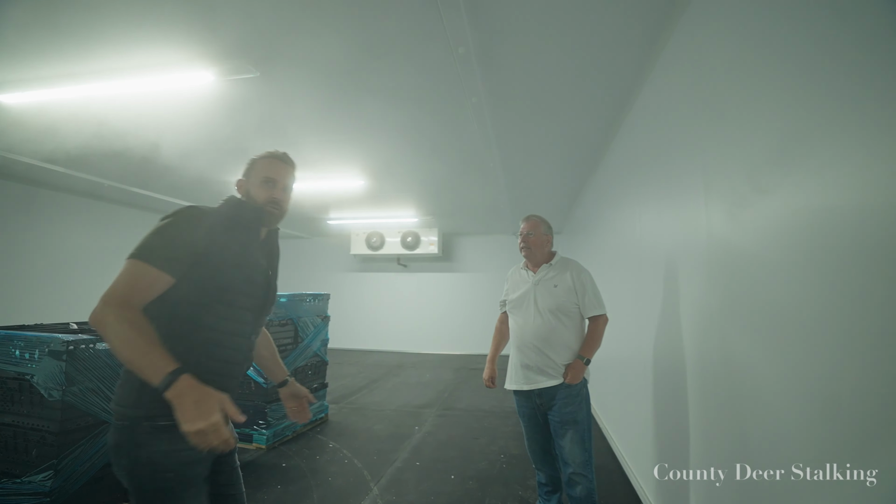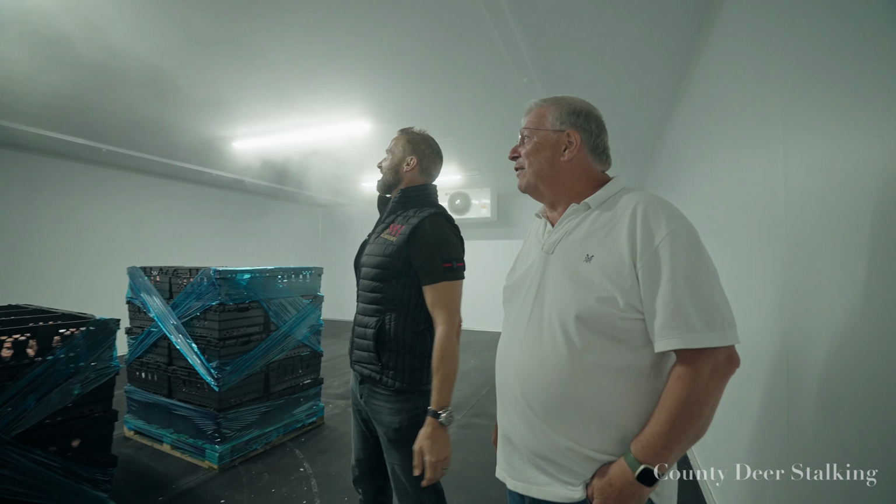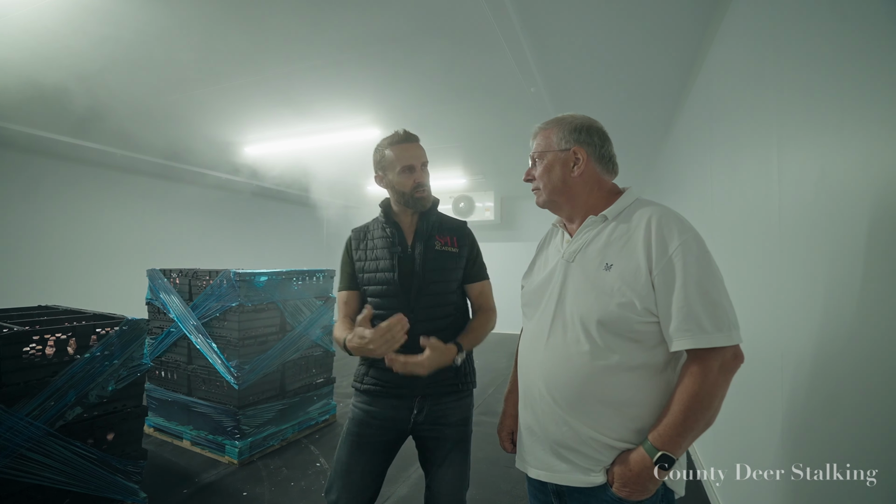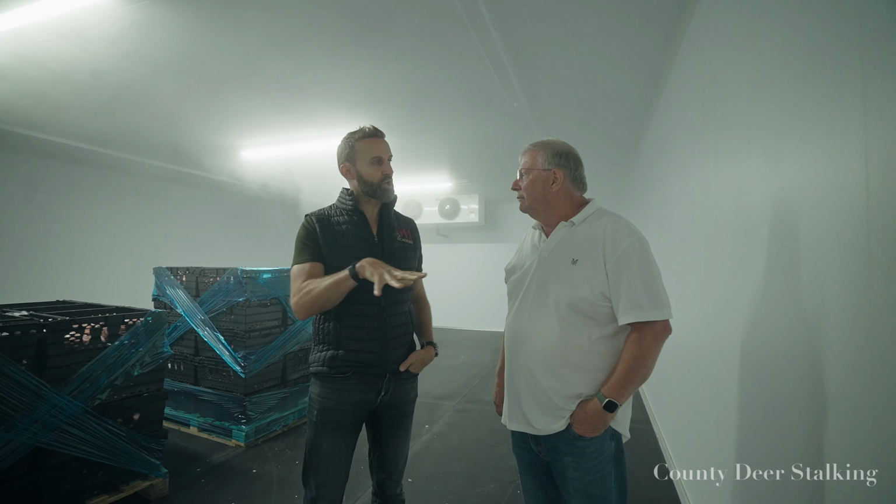Takes your breath away. Now, we don't want to be standing around here for too long, do we? Yeah. But again, vast. I mean, the amount you can get in here, because you're dealing with export here as well, aren't you? This is key. This is your store. This is what you take from. Amazing space. And you've got two freezers like this.